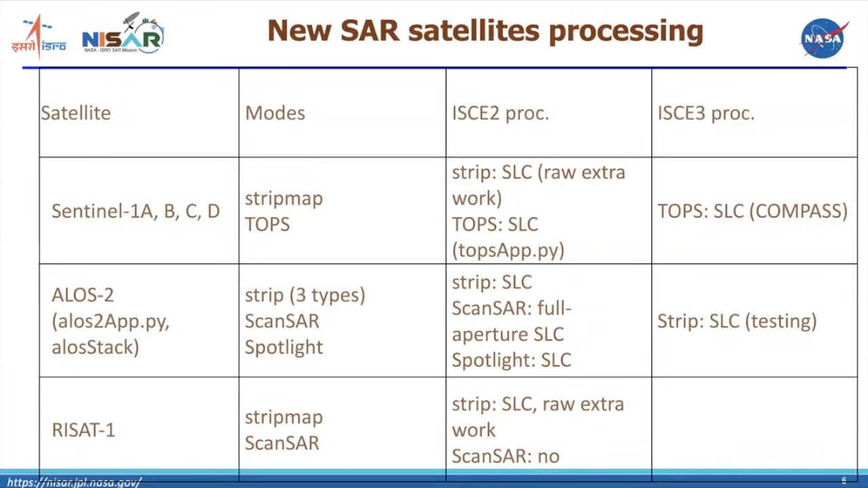The ALOS-2 satellite is supported by ISCE2, the ALOS app, ALOS-2 app, and ALOS stack processors for the strip map SLCs, ScanSAR SLCs focused with the full aperture method, and also the spotlight mode.